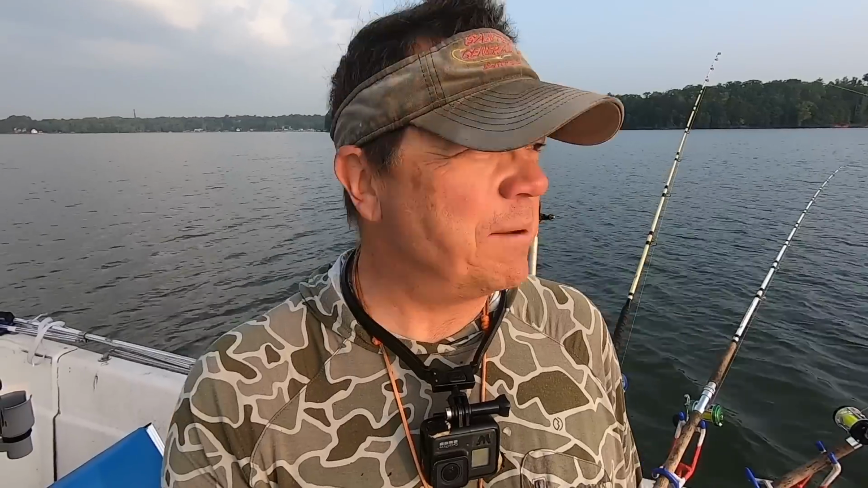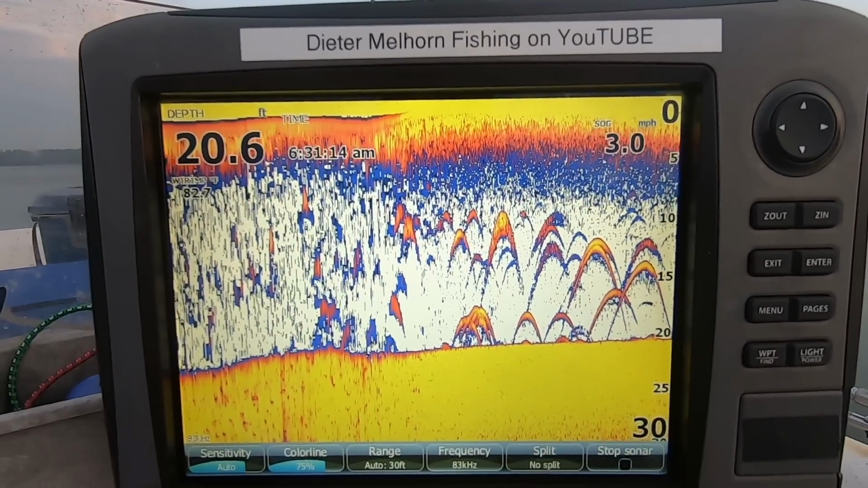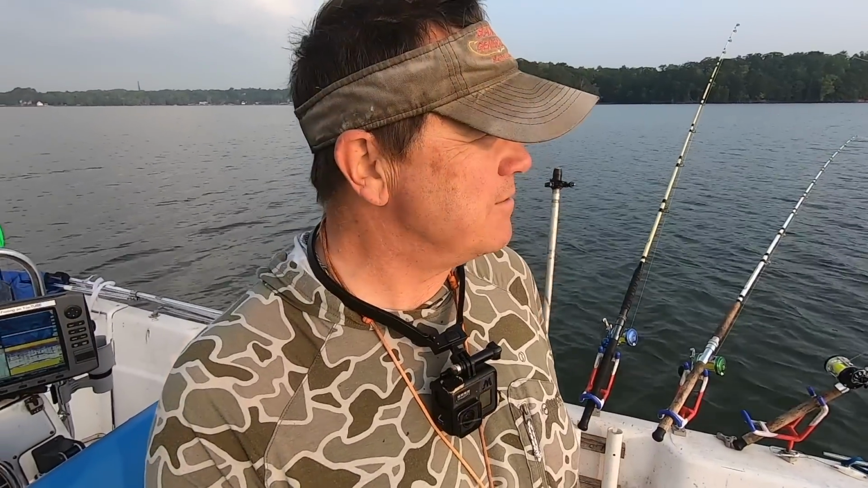Pow, fish number one in the boat. I'm happy to catch one. We're looking for the end of the spawn here. Water temperature's up to 82.5 degrees, about where it's supposed to be right now. Hopefully the spawn's gonna wind down and we can get into some consistent fish catching.